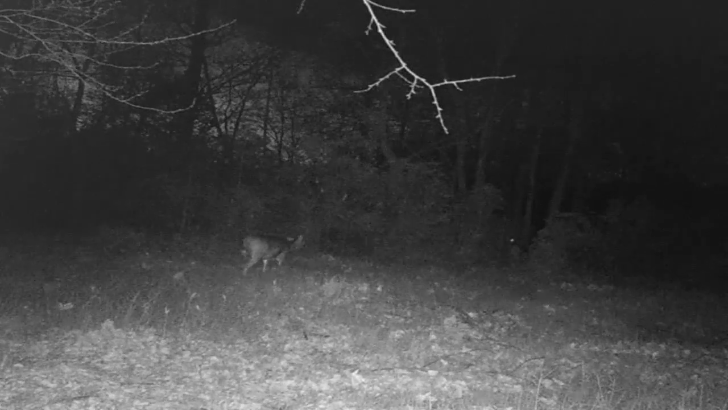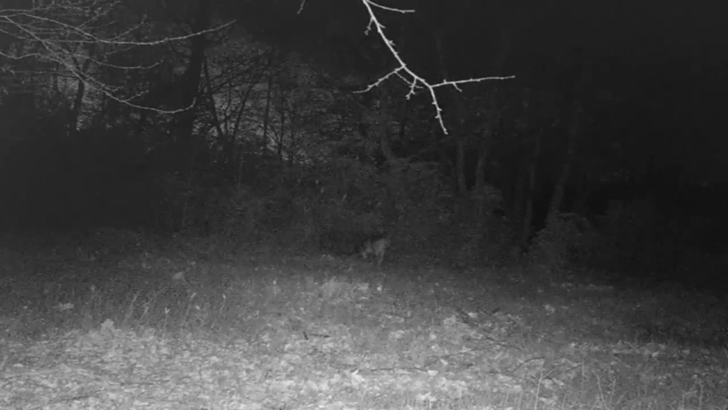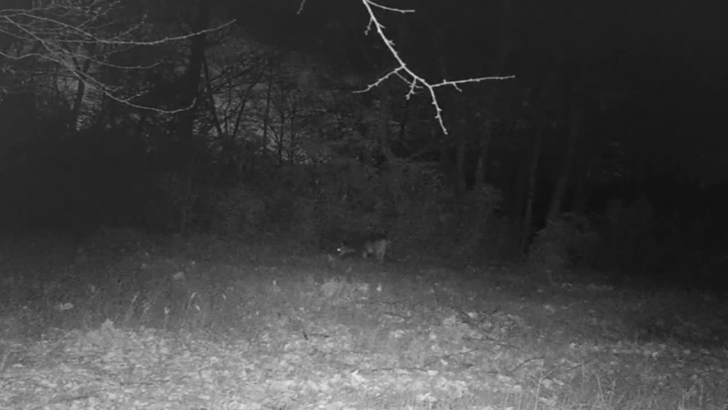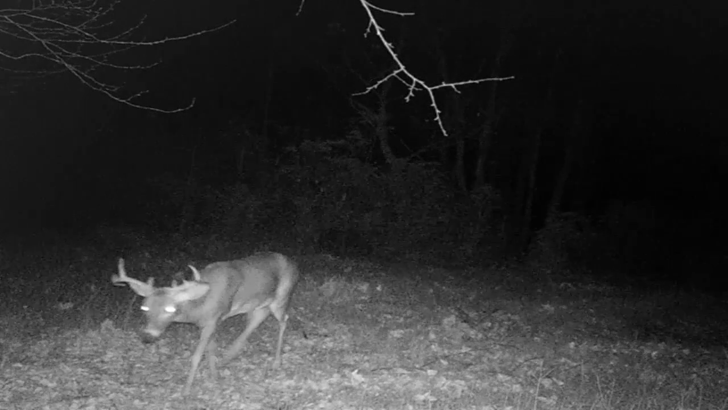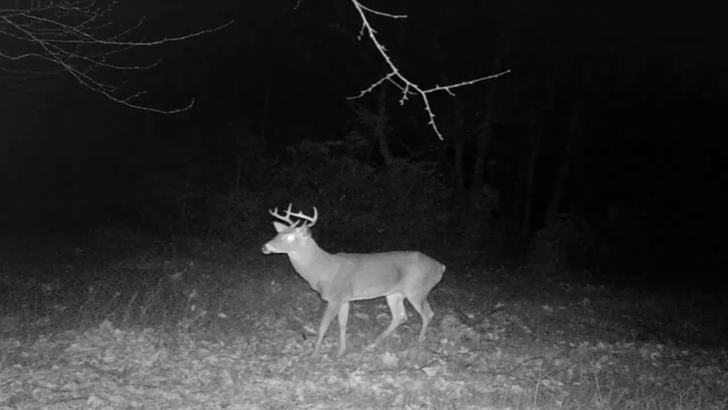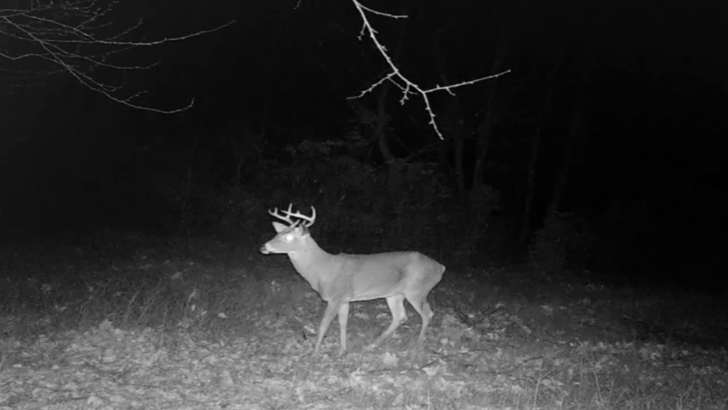This here's a blueberry camera from sometime in November, and then I checked it around March 20th of this year. Got a couple deer in here feeding at night. Nice little waypoint there. And there he is again.